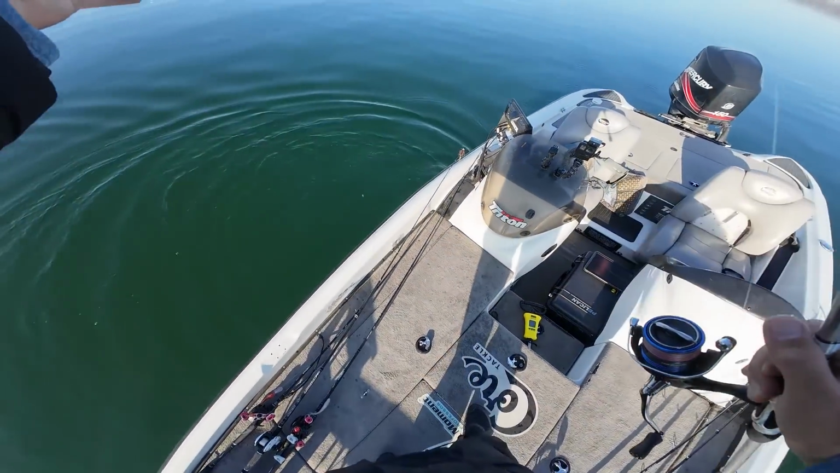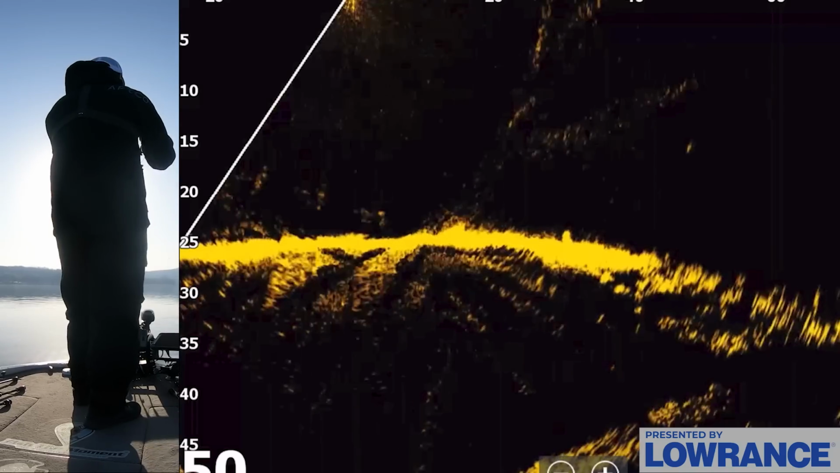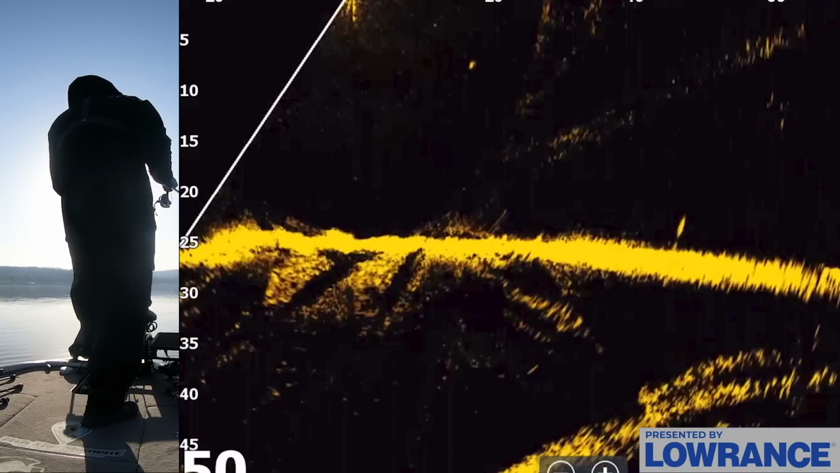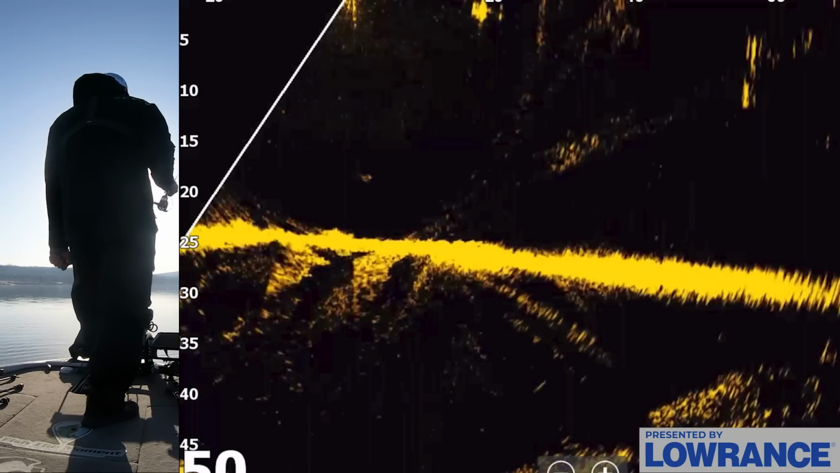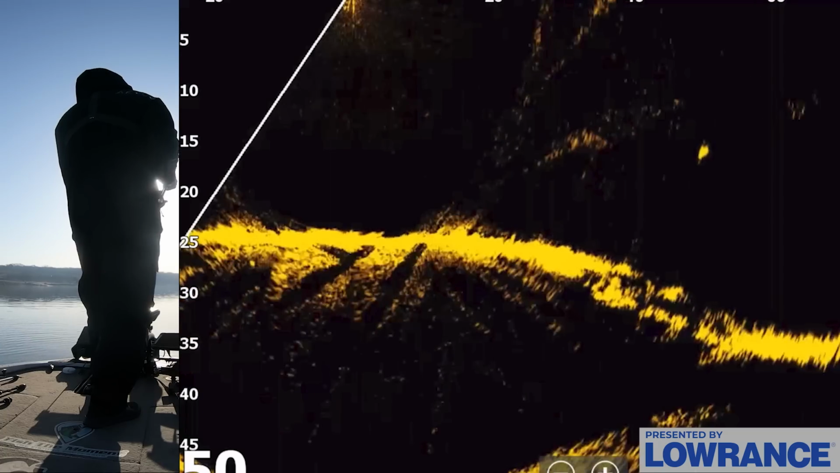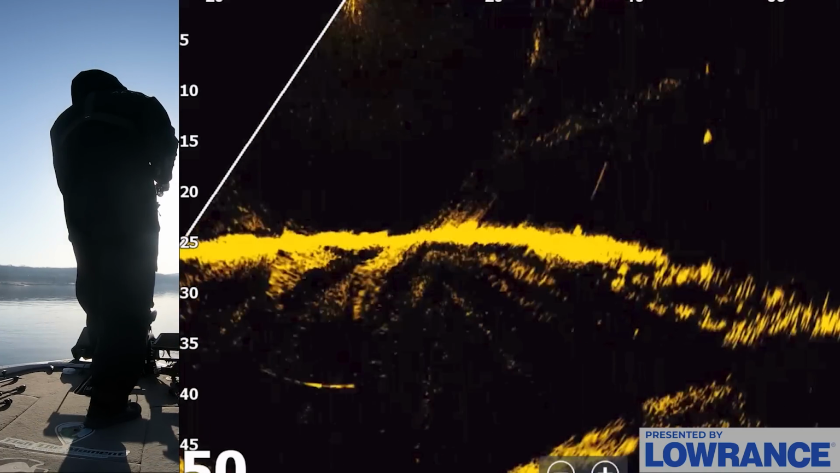And I got actually the trifecta now here. Oh no! Tried to flip them in. That was a spotted bass. That was the trifecta 3 species deal right there. That's cool. But basically there's a little drop off here, and I marked some fish. I got my waypoint right on that, and these fish are really a lot of times just so tight to the bottom you can barely see them. And I'm just dropping that bait down there.